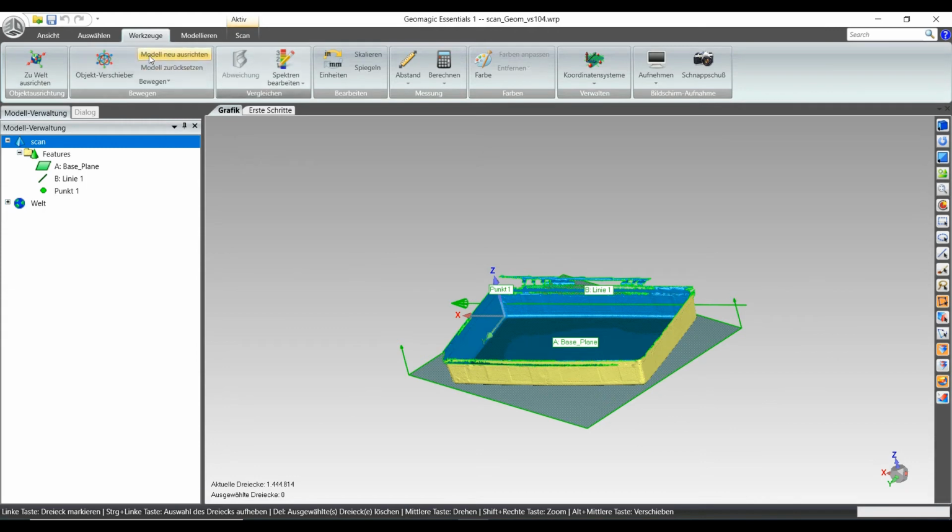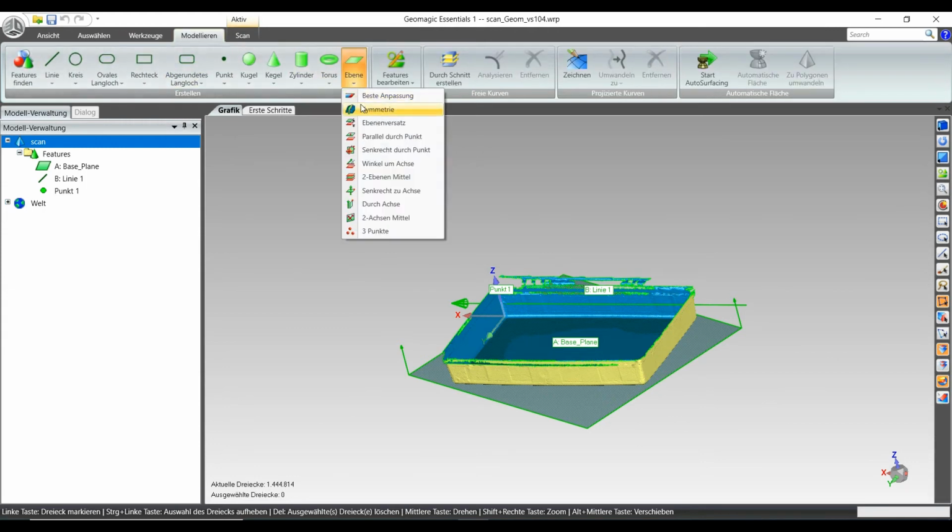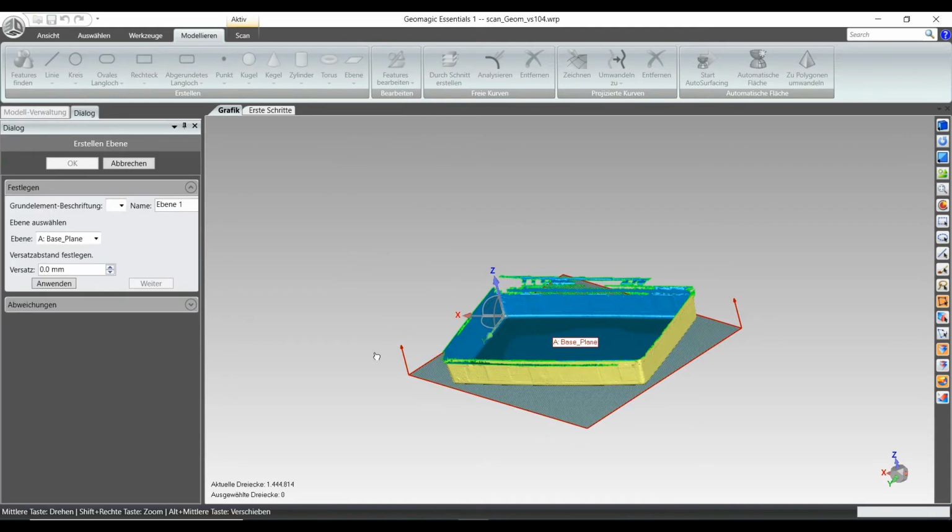So I'm going to switch to create a new offset surface, like this, and I'm going to select the base plane because this is the orientation I want for the cutting line.